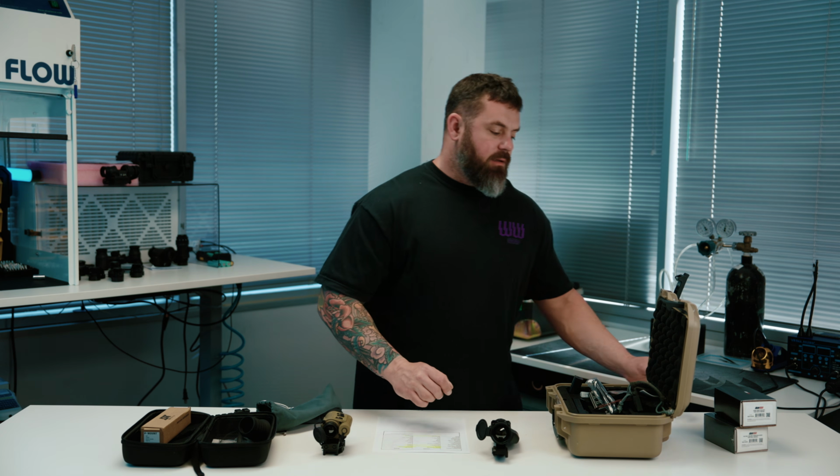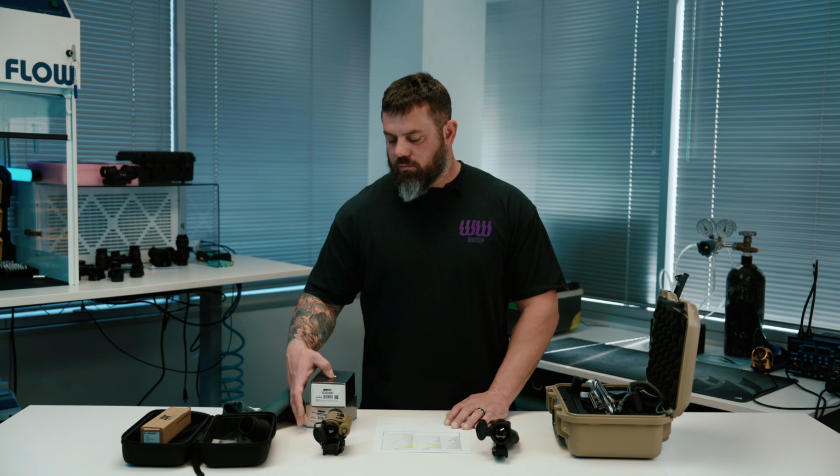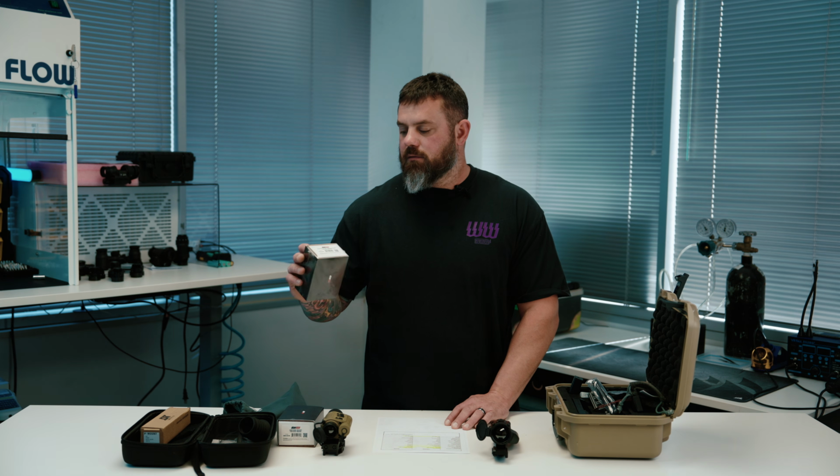You can buy these 2 components from InfiRay that work well with this device. One of them is a MQD. This allows you to attach it quickly to your rifle using the proprietary pigtail, is what they call it.